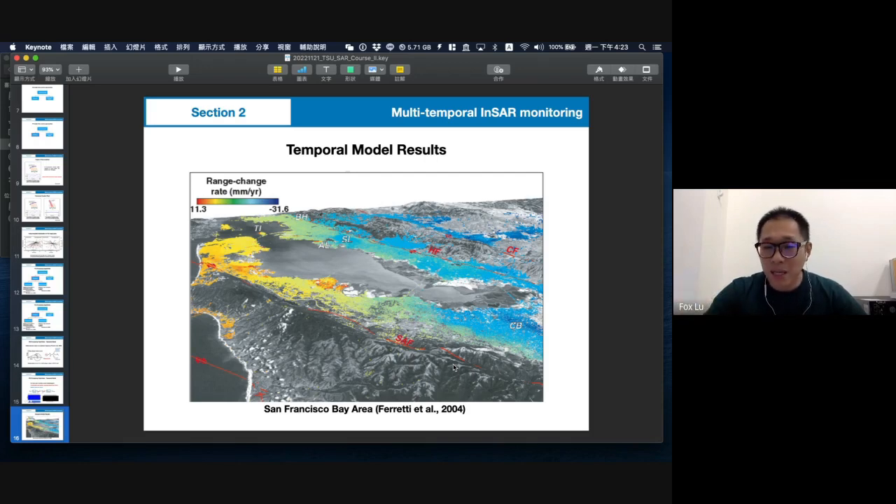But in some places, the amplitude is not good enough. You have some problems selecting pixels, although this pixel could be a good persistent scatterer.